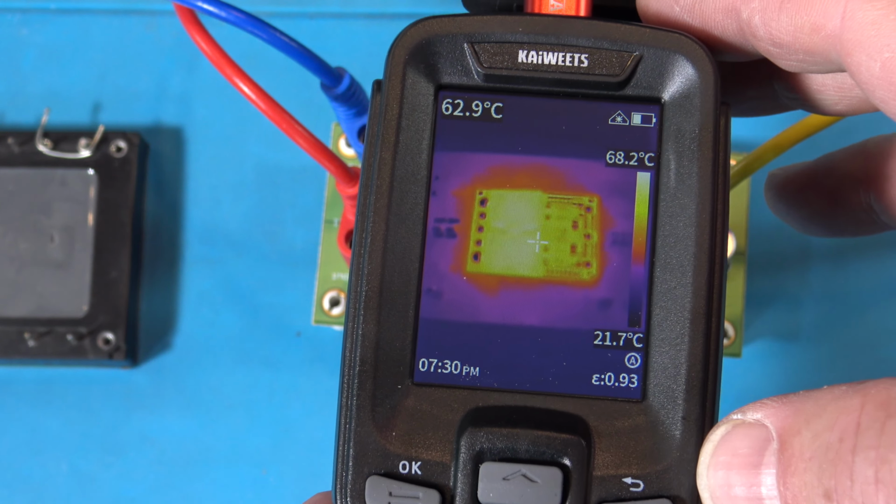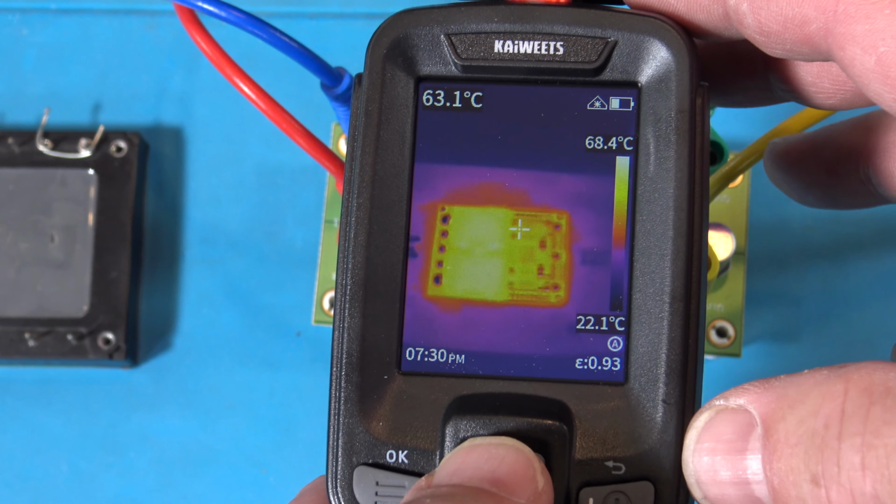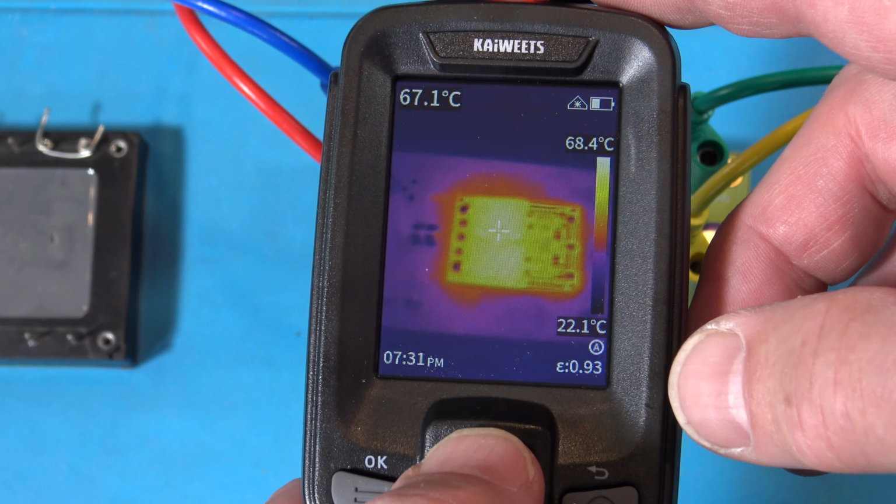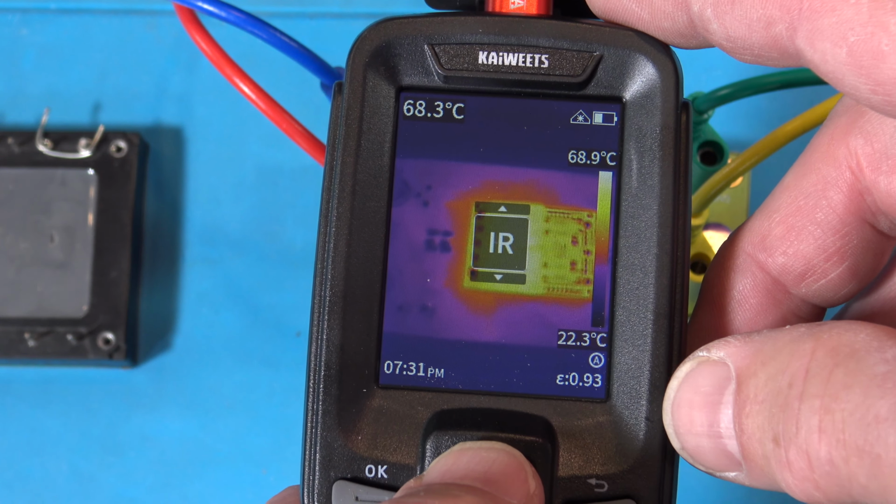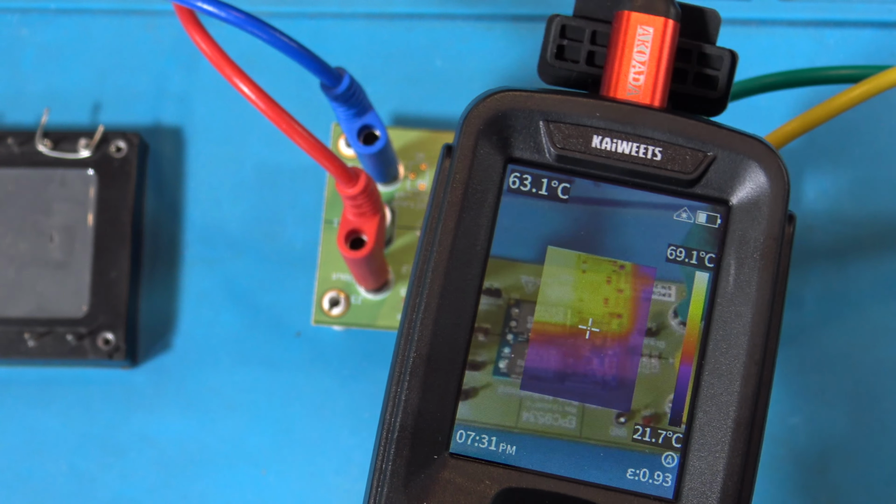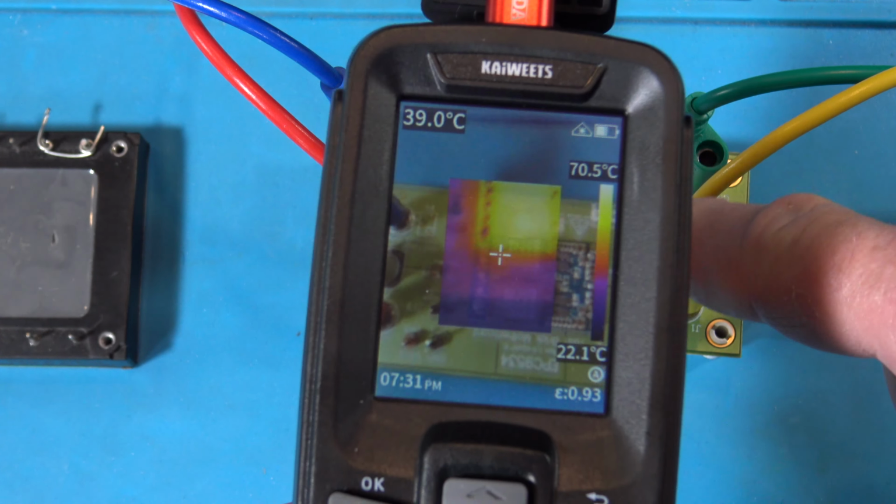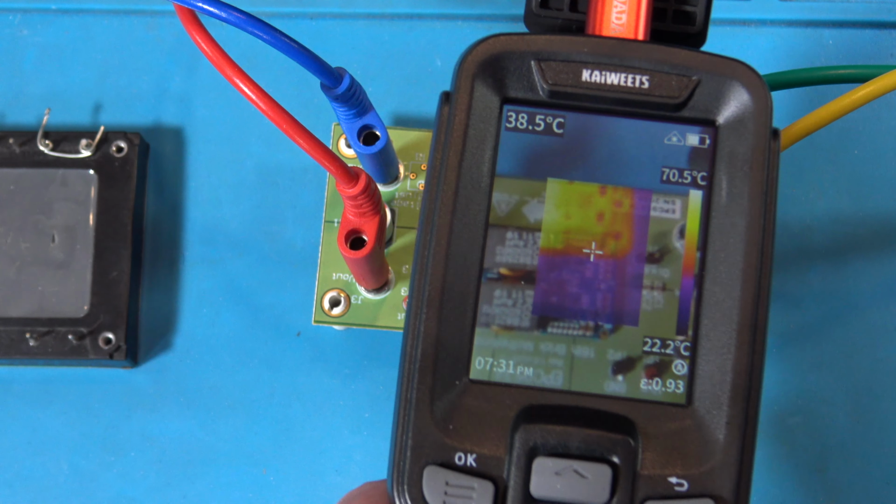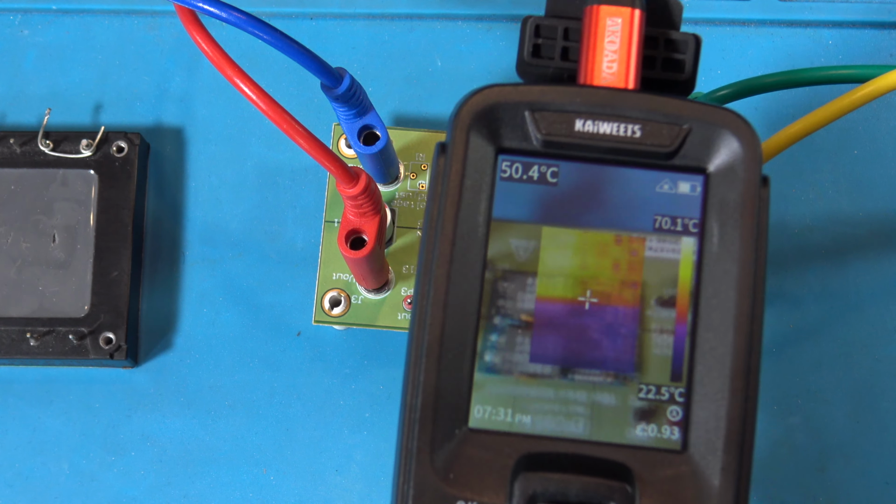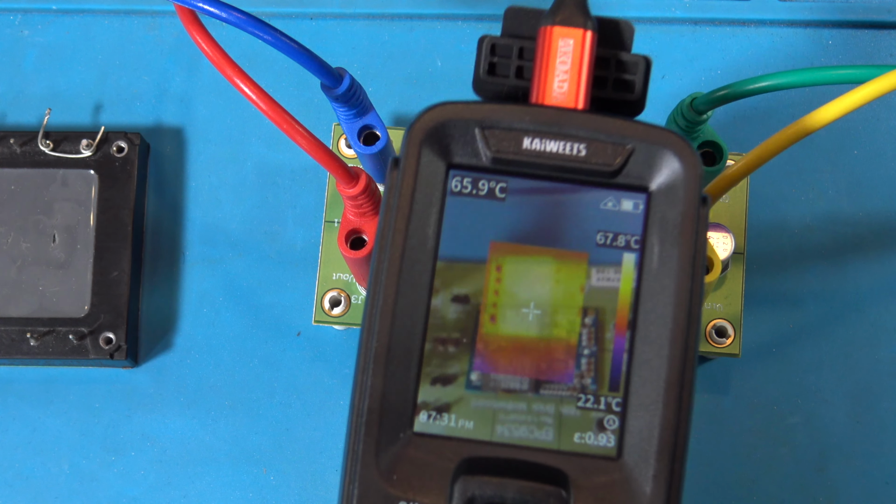I want to show you something else. Okay. Now, see the image here? What I can do, if I hit the up arrow, I wish it went through the different color schemes, but it has IR. Okay, picture-in-picture. So this is kind of an interesting one. I can look at the picture of the card, and I can put this little square over wherever I want to see temperature.